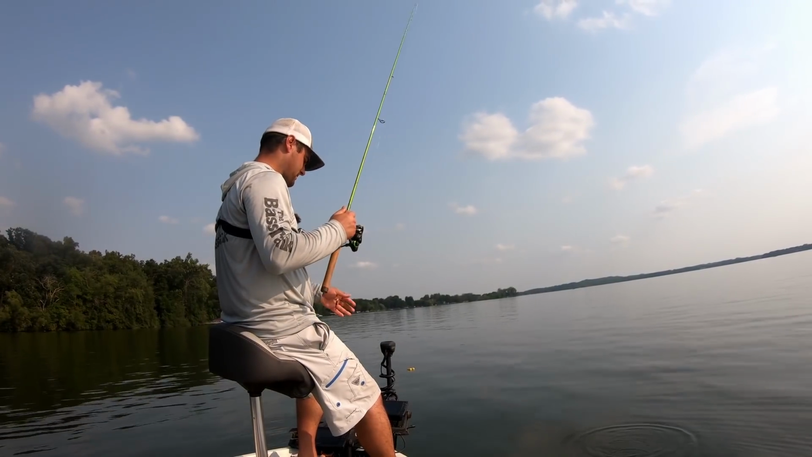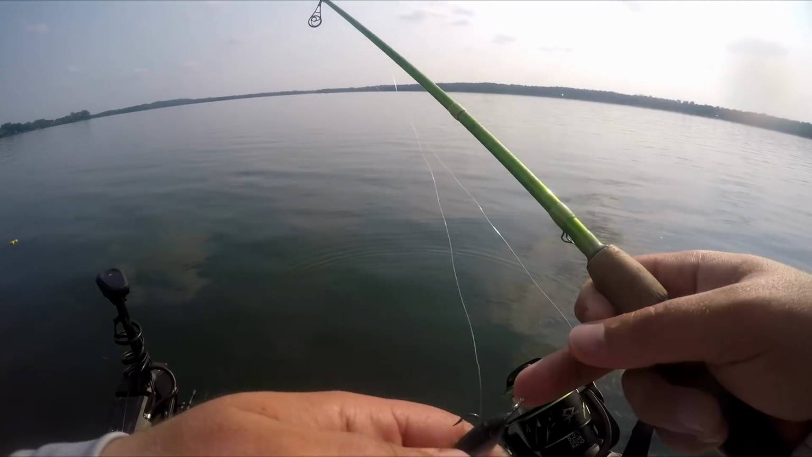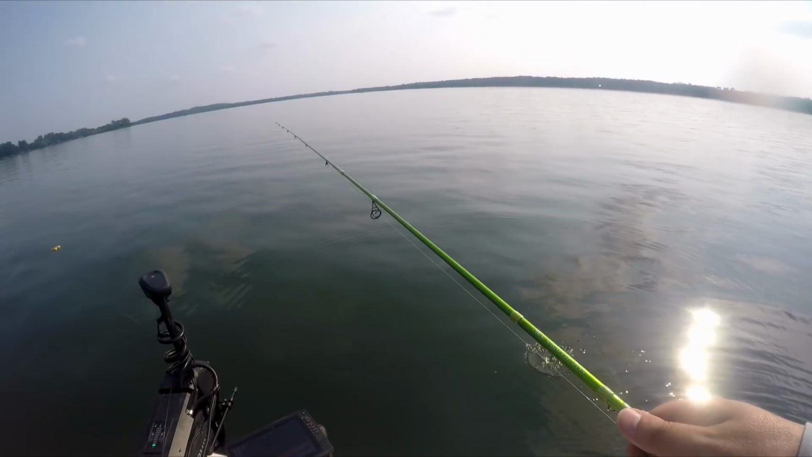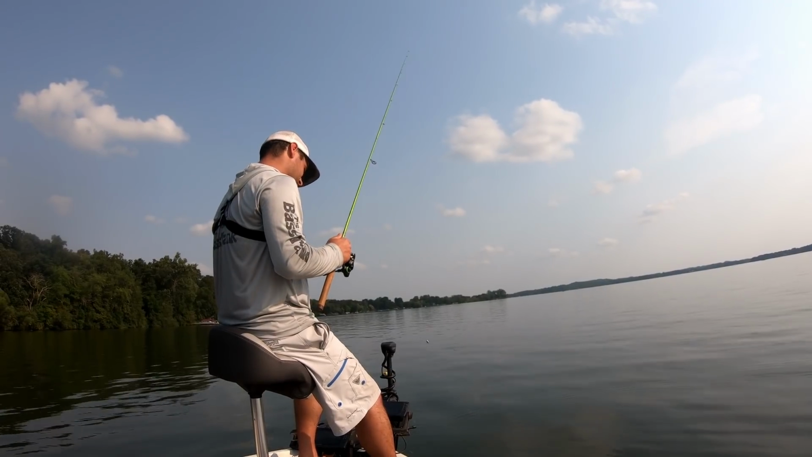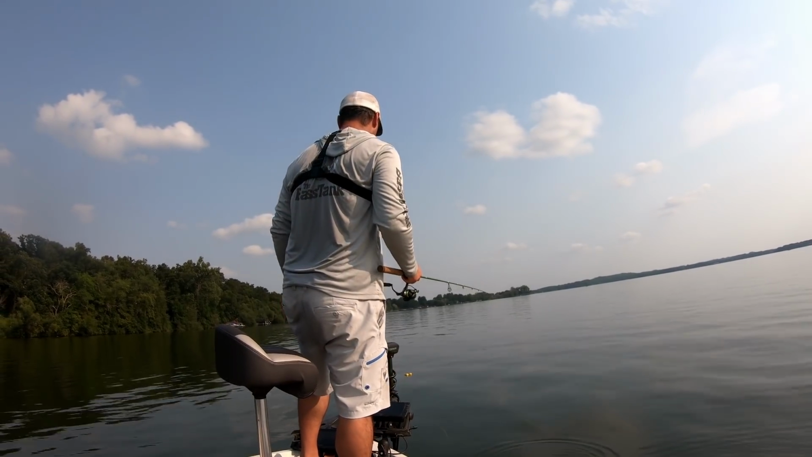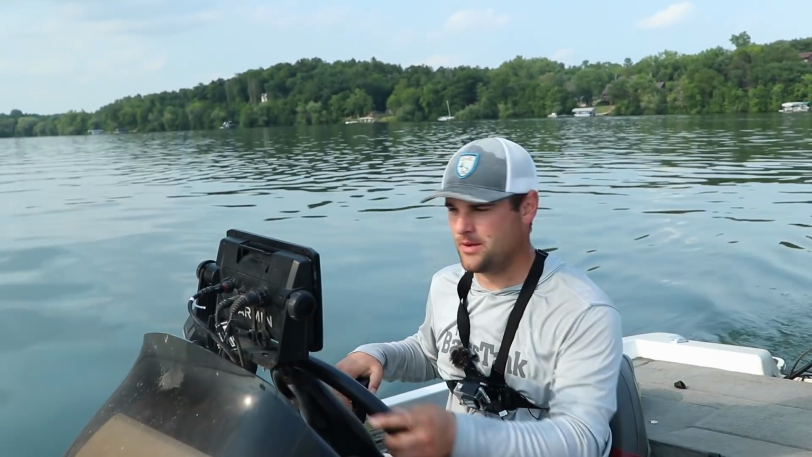Super simple setup. Just a minnow pattern, fat bellies, skinny tail, trigger that bite, especially on hot summer days like this. We're getting into dog days of summer, and this could be a really good pattern for a lot of you to try out. All right, well there it is. Super simple setup for these summertime crappie.